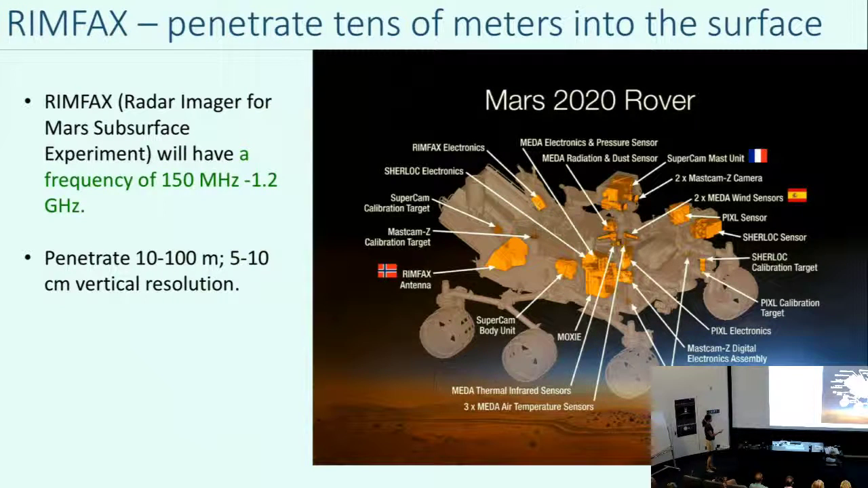So this is the frequency that we're operating at, 150 megahertz to 1.2 gigahertz. Basically, the wavelength's a lot shorter, so we have higher resolution, but we don't see down quite as far. This radar would not see to the base of the polar cap, but we don't have to. We're only interested in what the rover is driving over. So we'll penetrate maybe 10 to 100 meters, and we kind of expect most places will penetrate maybe 20 meters or something, not that far. And we have 5 to 10 centimeter vertical resolution, so we'll be able to see things at pretty fine layers.